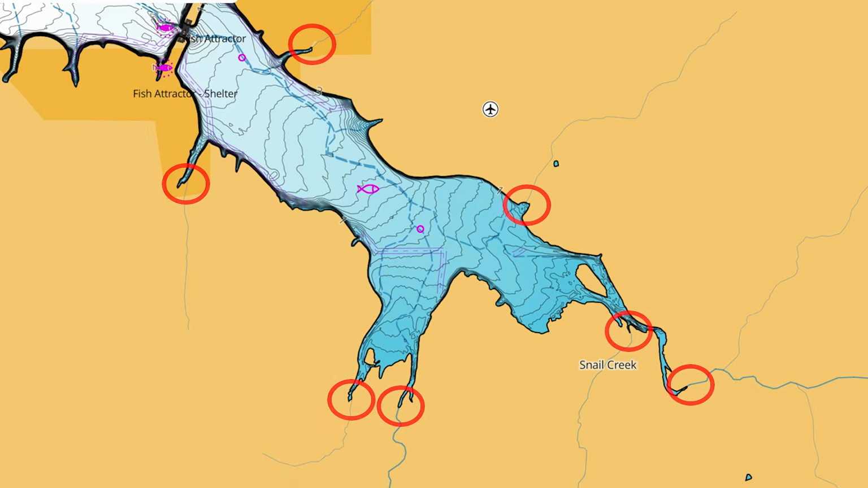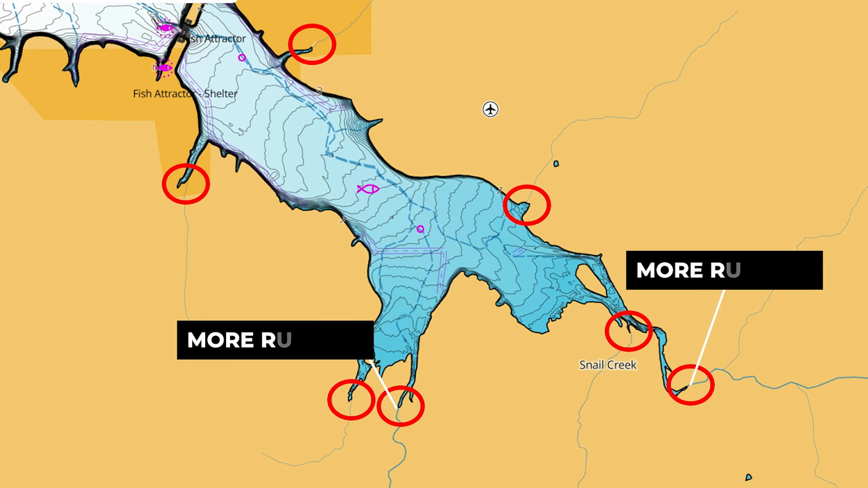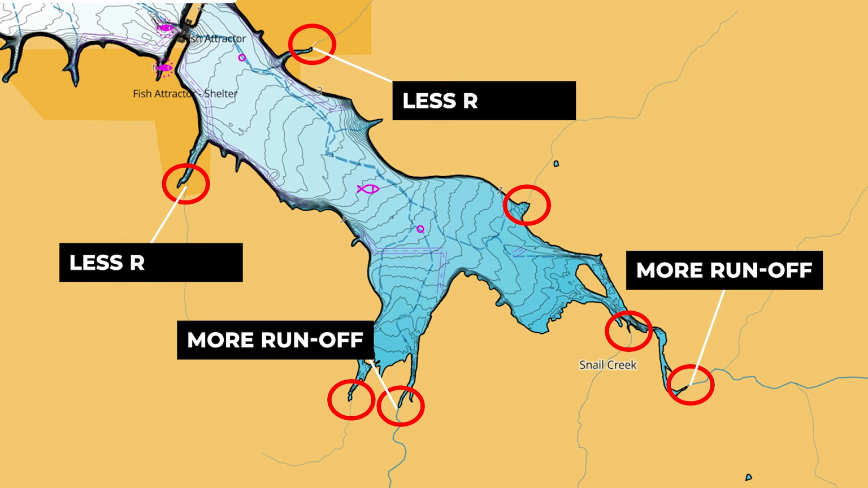Now, just because we can identify these runoff areas with these lines, it doesn't mean that all of them are created equally. For example, the lines that feed major creeks are going to have more water coming into them compared to the smaller pockets and coves that are connected to that main creek.